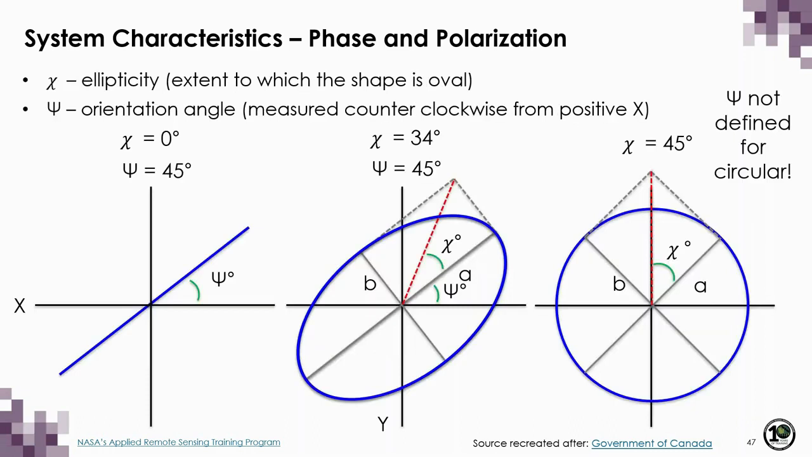Now we can combine both the ellipticity and orientation angle. In the first example, the orientation angle of this wave is 45 degrees, measured again from the positive x-axis in the anti-clockwise direction, though the ellipticity here is 0. In the middle, we have a wave with the same orientation angle, 45 degrees, but an ellipticity of 34 degrees. Now for the circular polarization on the right, again we have an ellipticity of 45 degrees, but we do not define its orientation angle.